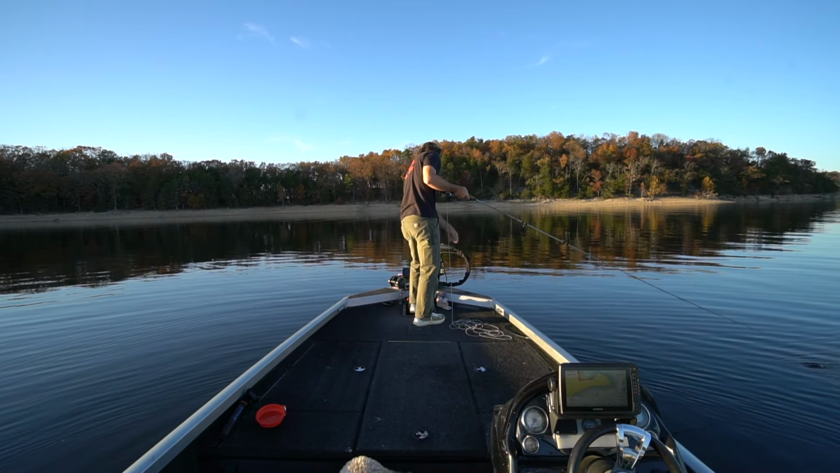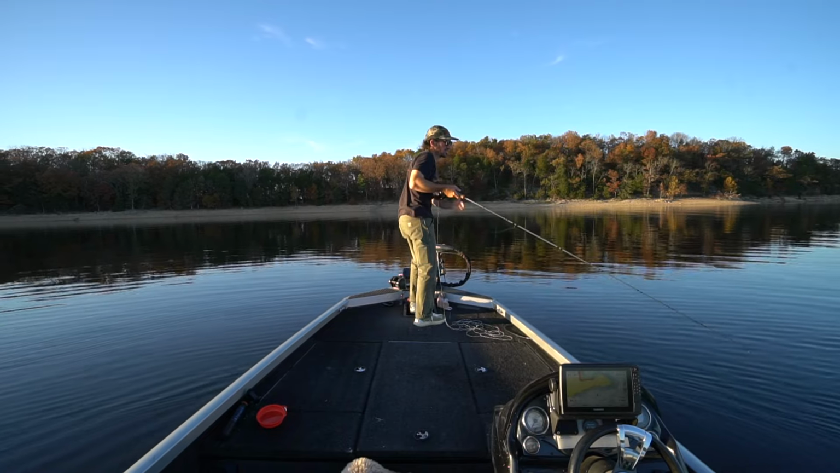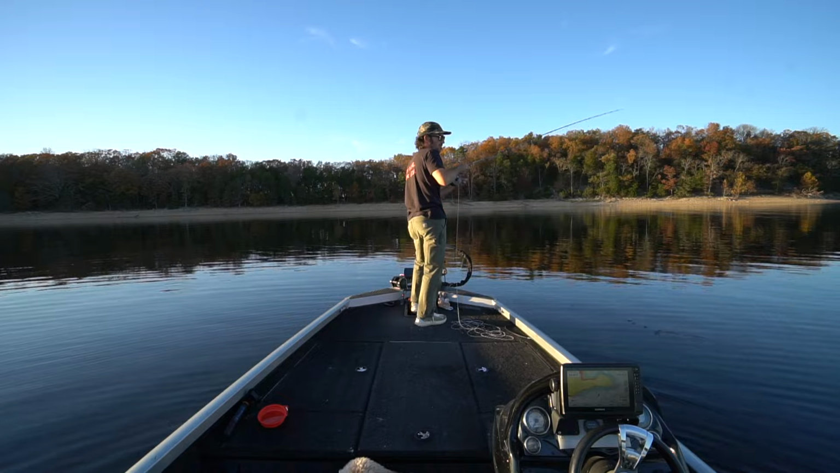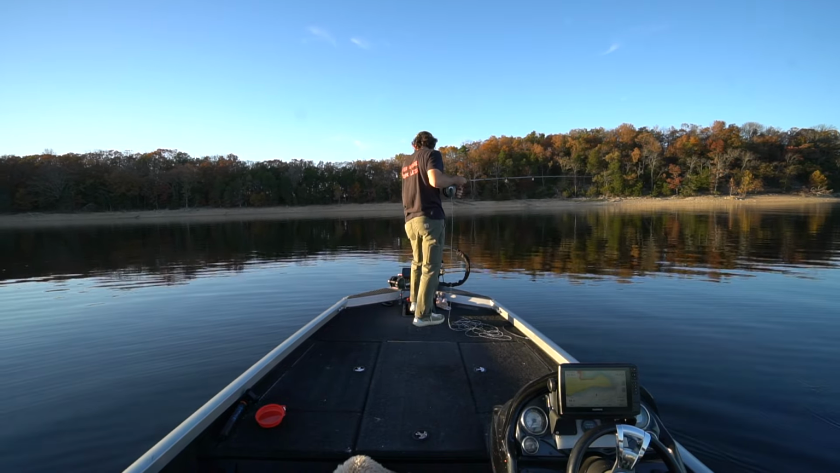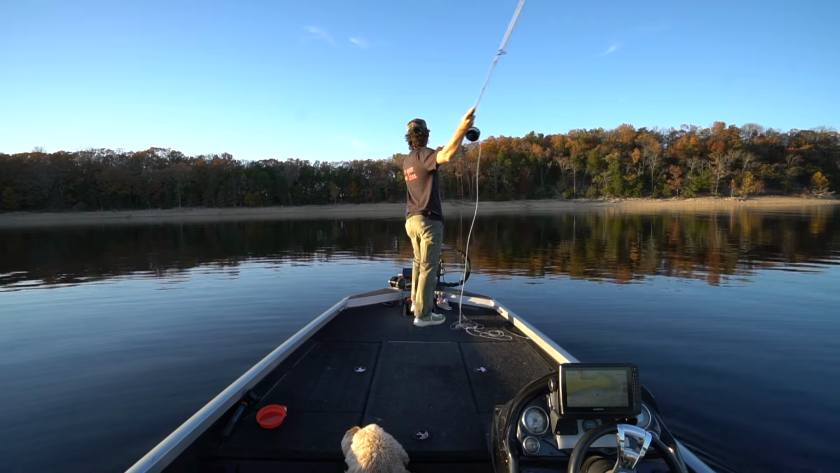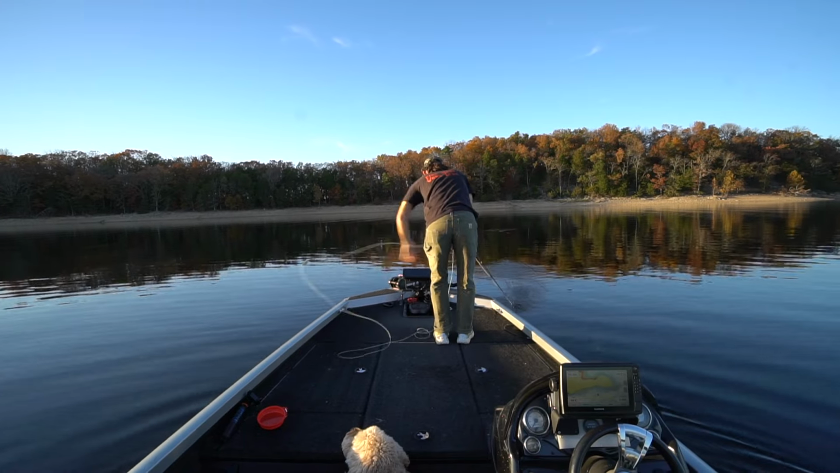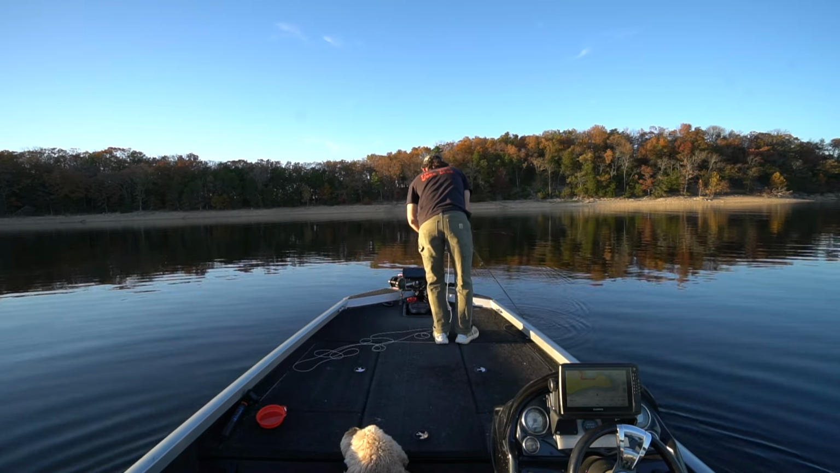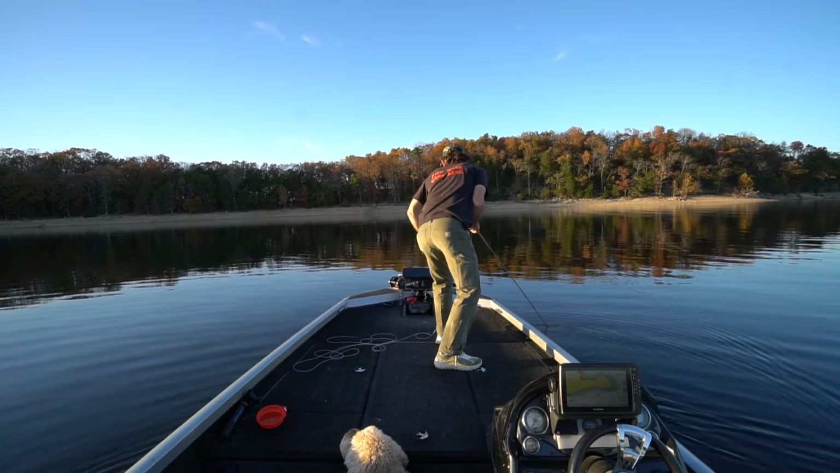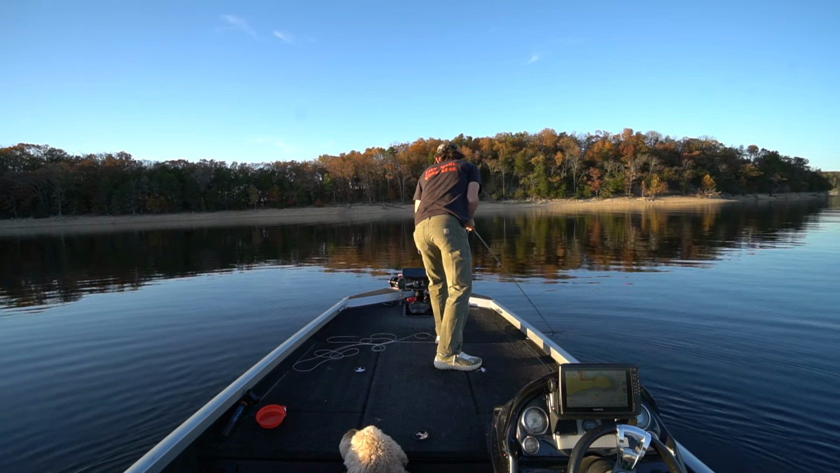Those are big fish up there. Those are the big ones that I'm looking for. I don't want a 20 or a 30 so bad. On the fly would be so sick. Come on. Is he gonna bite it? Bite it. Bite it, bro.